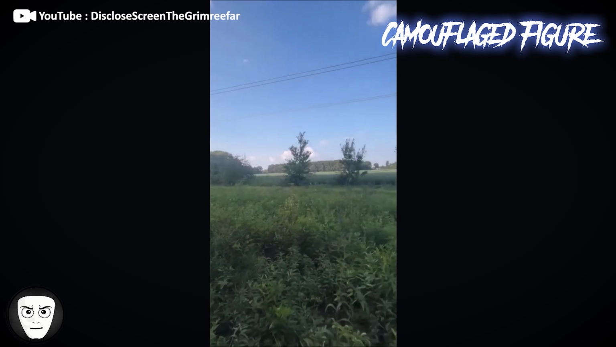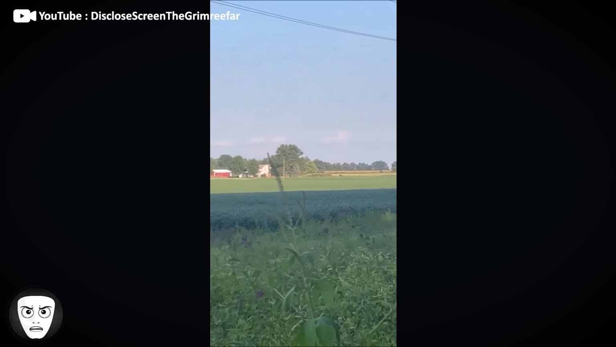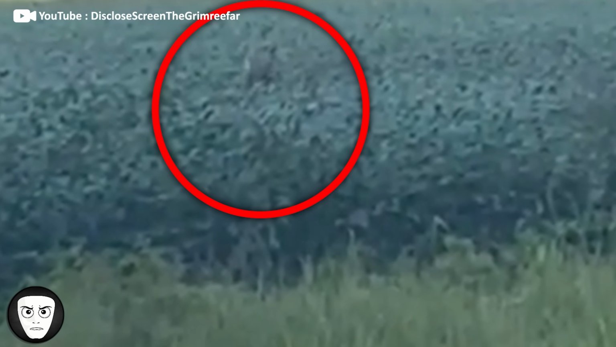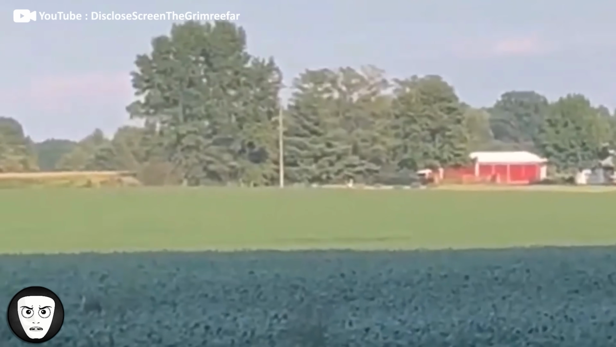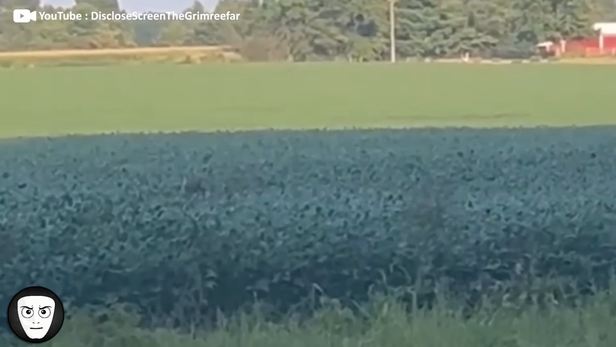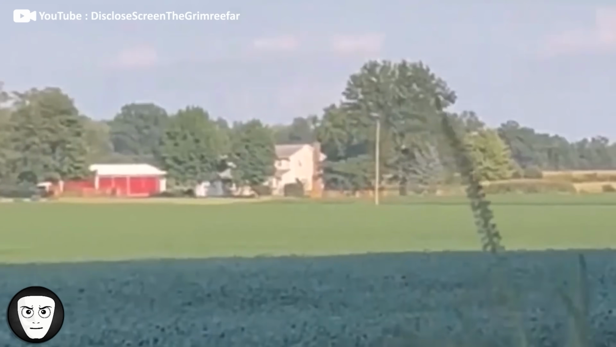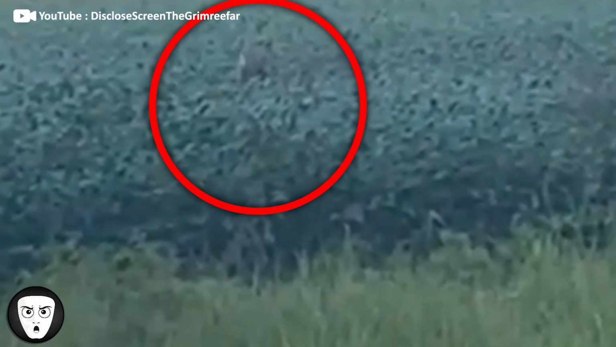A hunter heard strange screeching noises before noticing what appeared to be a figure blending into the surrounding crops. The shape was difficult to make out, almost as if it was camouflaged against the vegetation. It could simply be a wild boar or another animal partially hidden in the field, but the hunter claimed it wasn't anything like that, while also admitting he couldn't really explain what he was seeing. Unfortunately, the video was never clear enough to identify what the hunter actually saw.